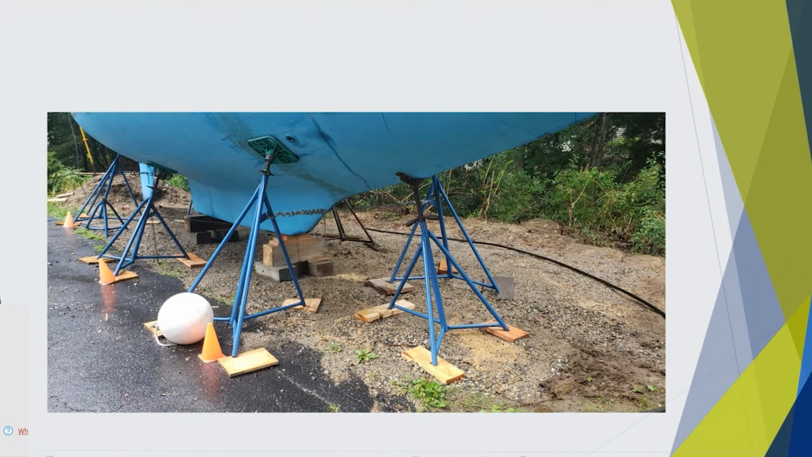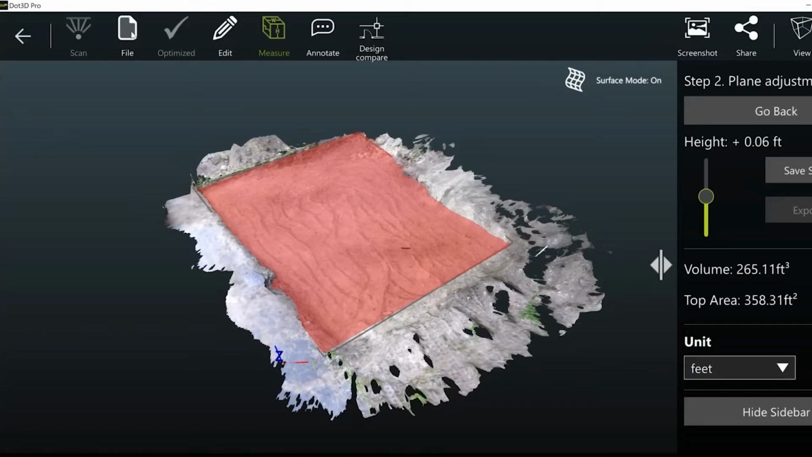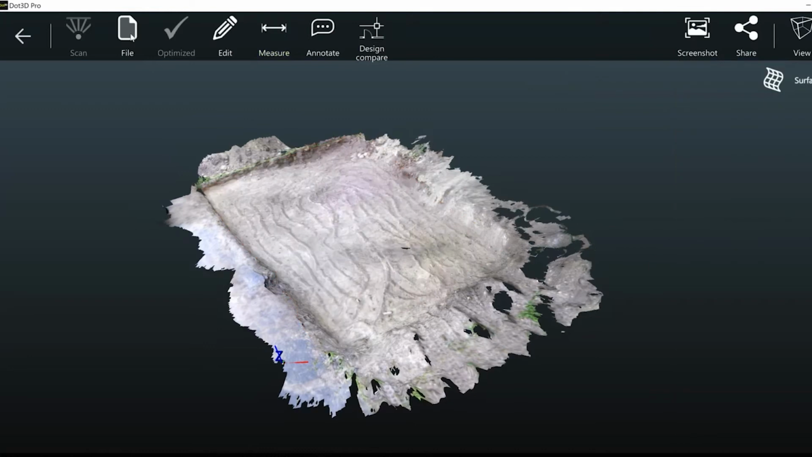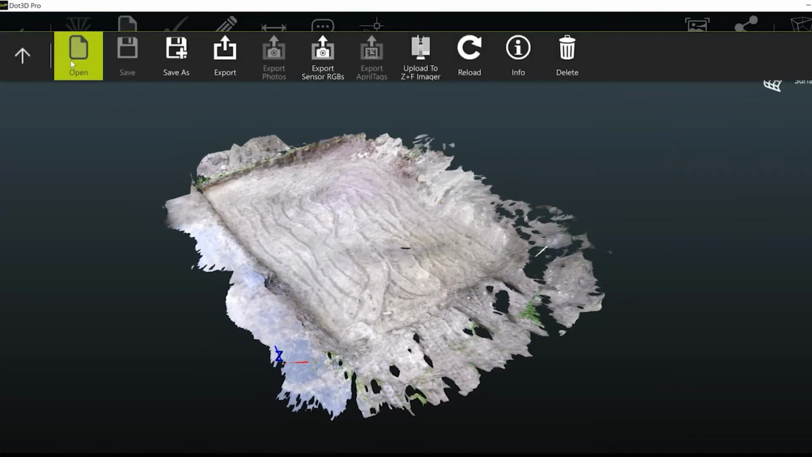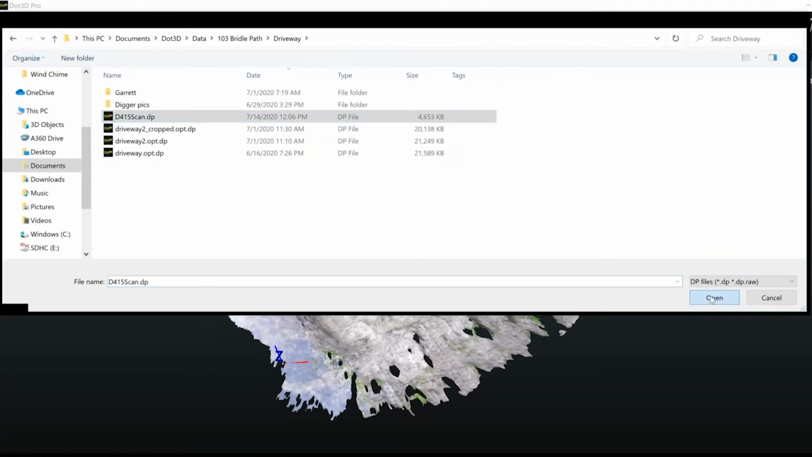Let me show you a sample data set from the RealSense scanner, because I scanned the area just yesterday actually with the D415 sensor using my phone.